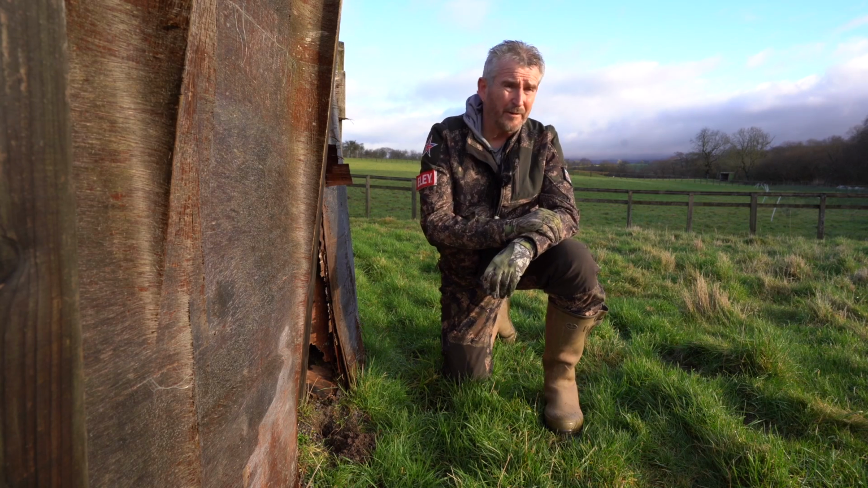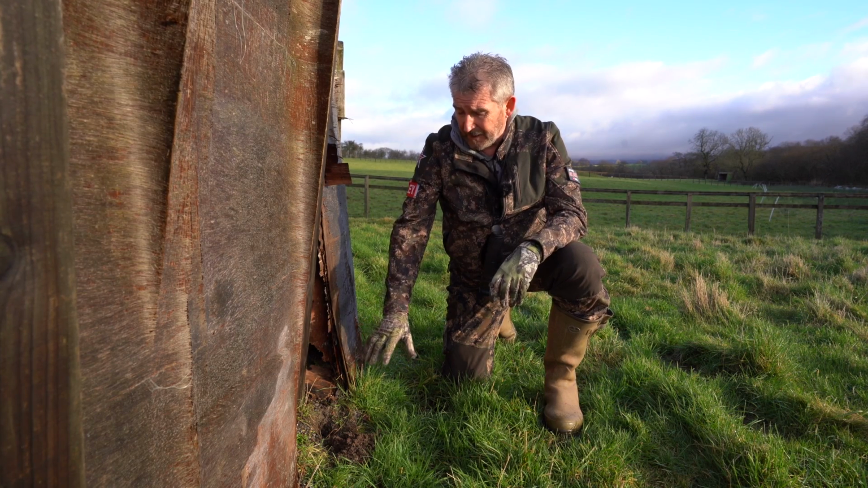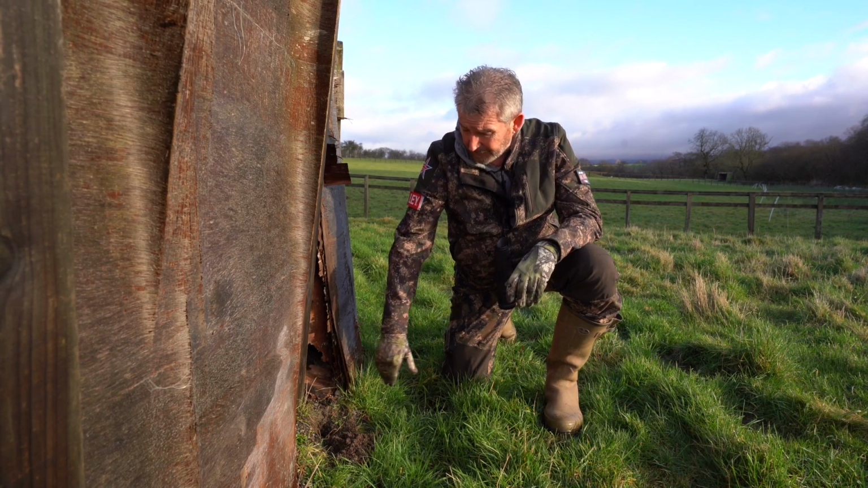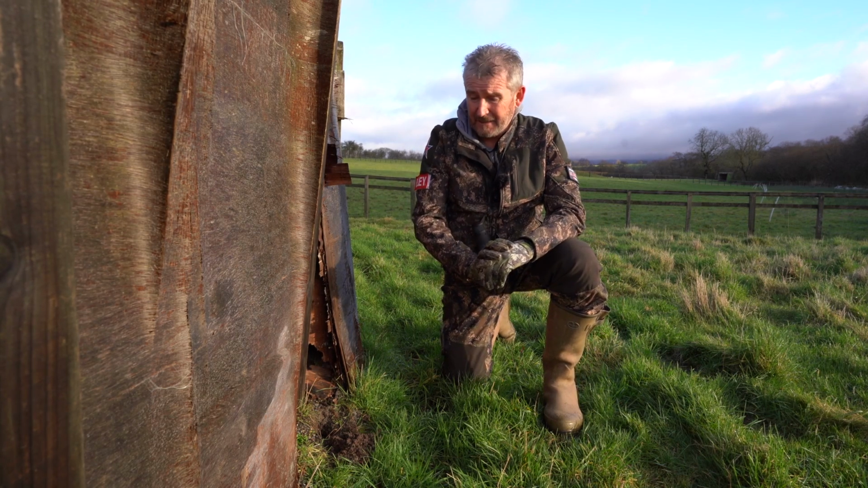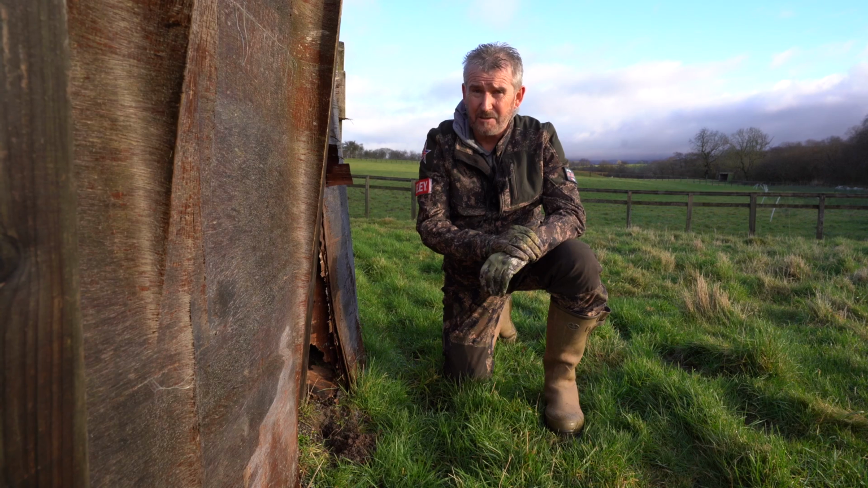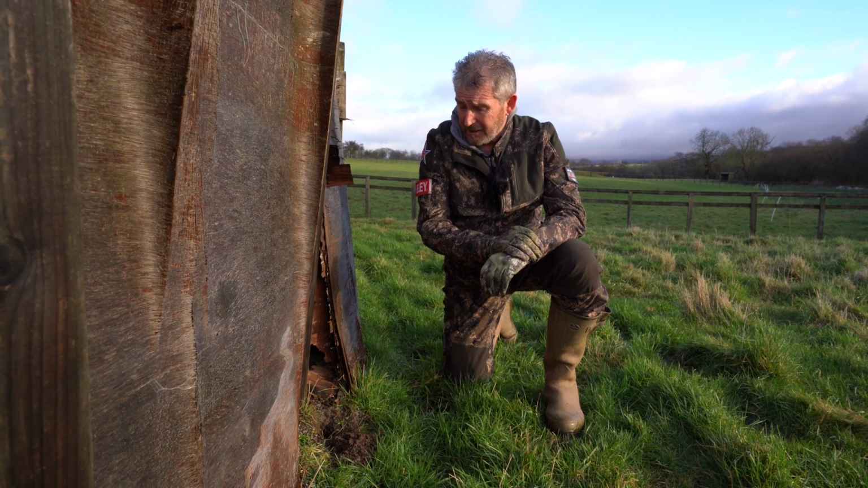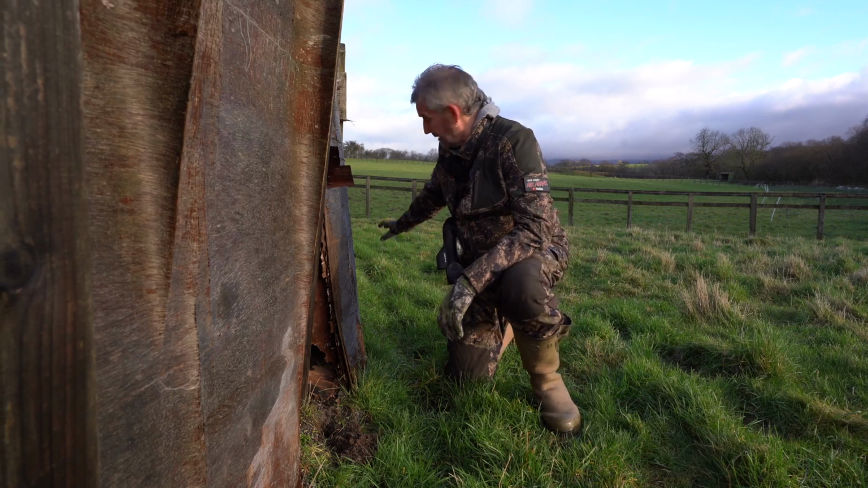Right, less than 2 minutes walking around the walker, first bit of digging we've found. You can see this is where they're digging into here, into the walker, and obviously, like I say, a bit of reconnaissance is paying dividends. This is the damage they're causing all the way down here.